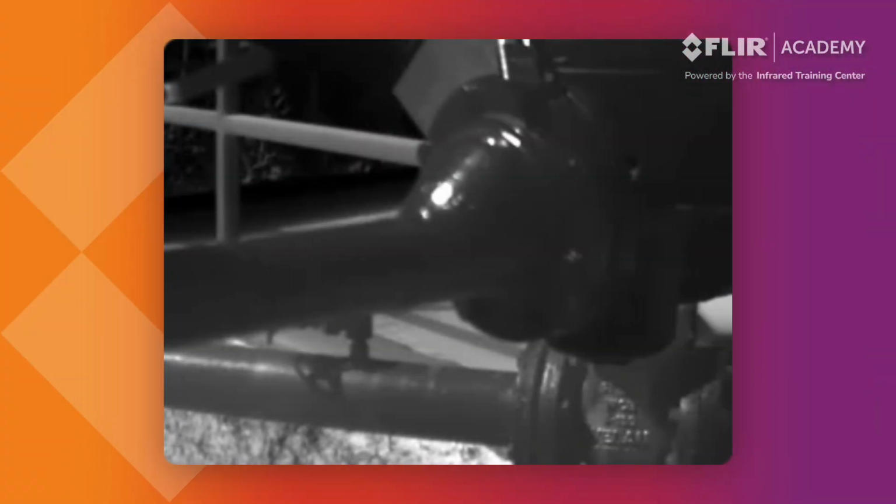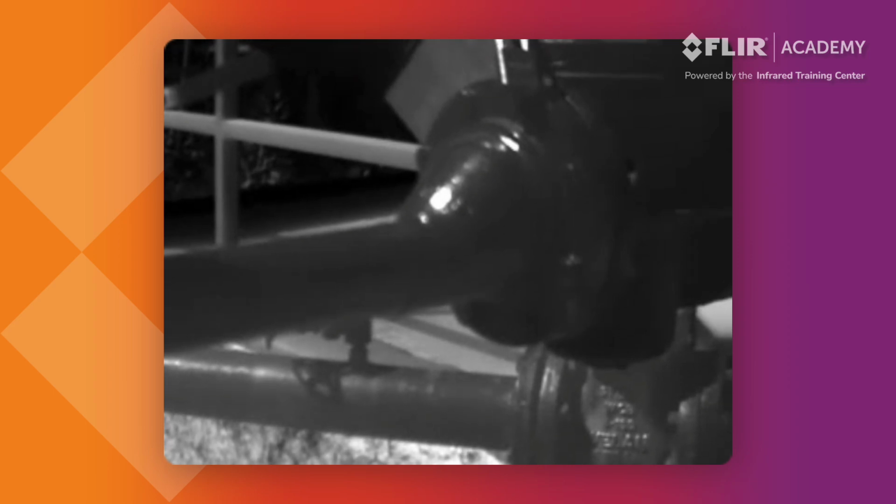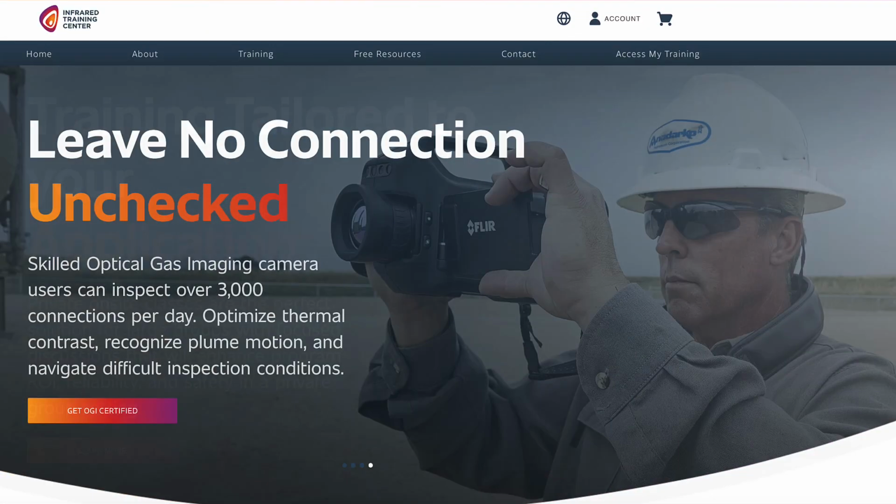In this example, similar background temperatures or wind can make inspections more difficult. That is why thermal inspectors need to understand these situations and know the right settings to use for the best results. And this happens with proper OGI certification courses from the Infrared Training Center.